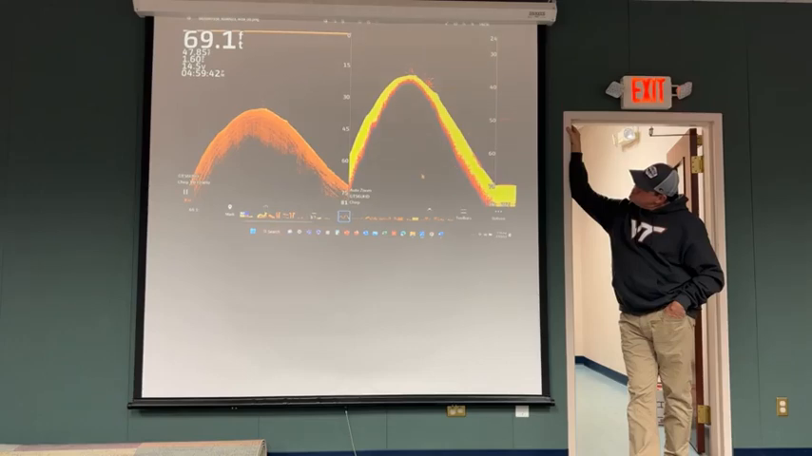Is that Clearview? Yes, this is a Garmin unit, so Clearview. They call this ClearVü, and they call this just the 2D sonar.